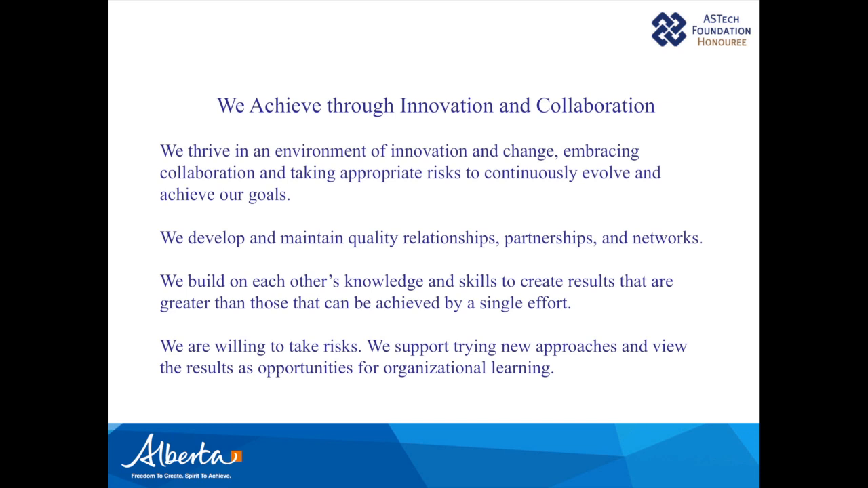Our first experiment was in 2005, with Millar Western Industries and a number of the other forestry companies. It's grown considerably since that time, but every step along the way, as it's grown larger and larger, it's involved more partners. We also recognized very early that we wanted to build on each other's knowledge and skills. And that was kind of unique for our province.